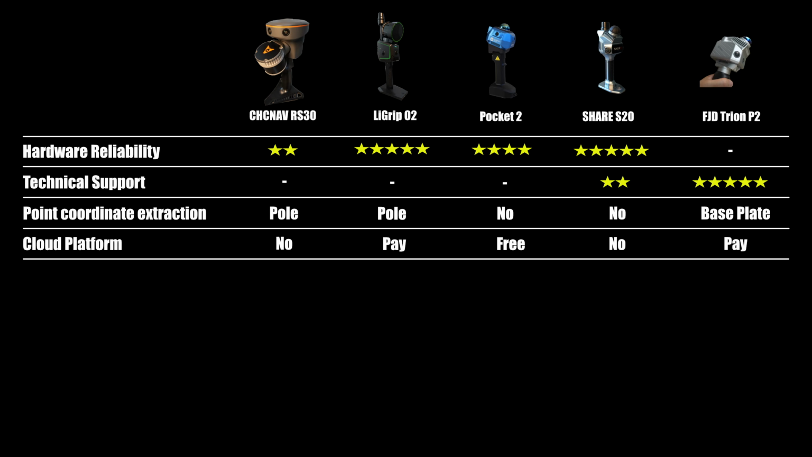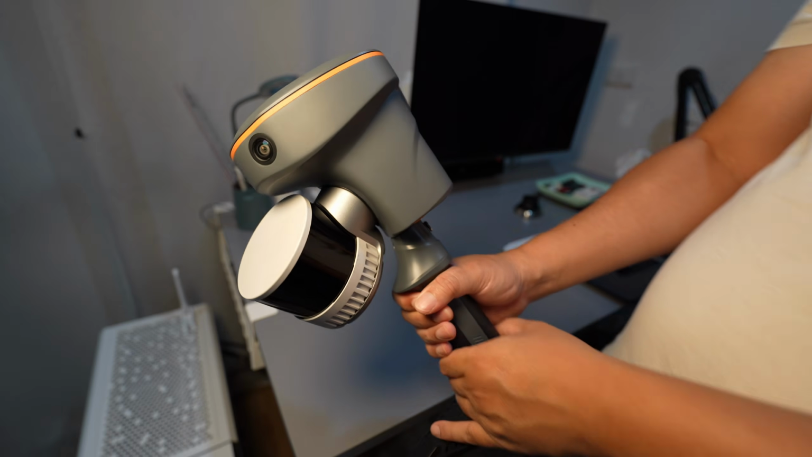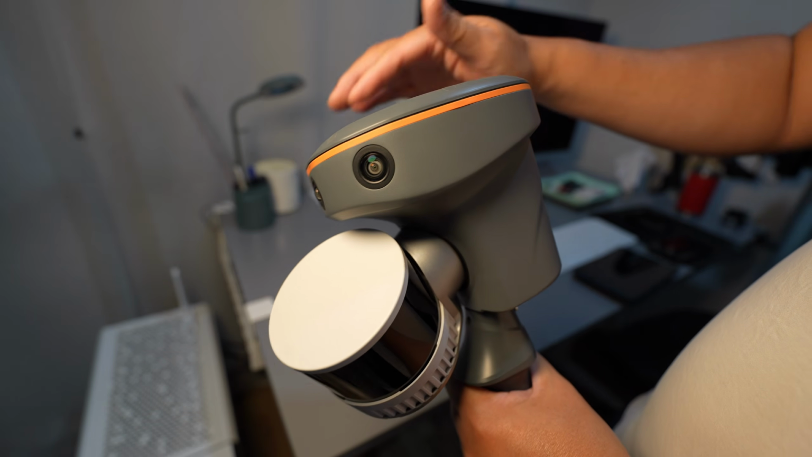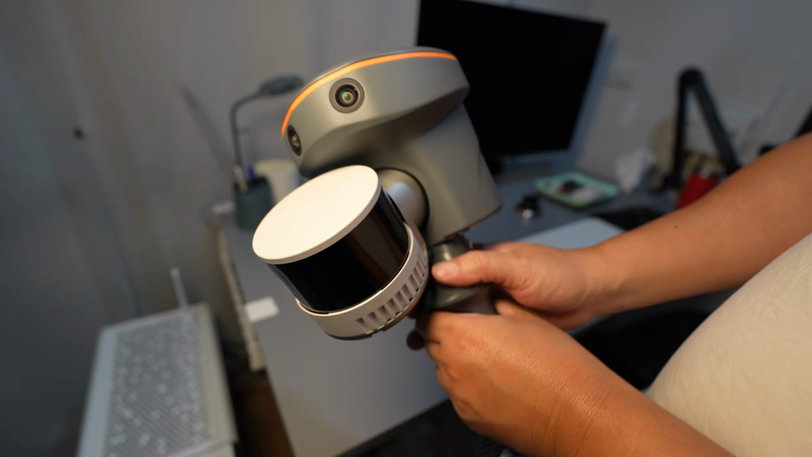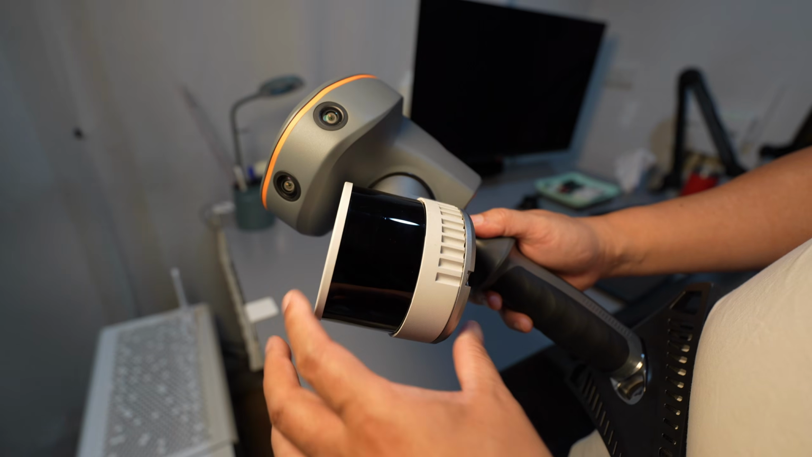The emerging trend for LiDAR scanners in 2026 is the integration of cloud platforms. The RS30 has no cloud processing service. By contrast, the LiGrip O2 and FJD scanners offer paid cloud services, while the Pocket 2 provides its cloud service completely free. I'm disappointed that the RS30 comes equipped with the very expensive Hesai XT32M LiDAR sensor, yet its output falls far short of the sensor's potential.